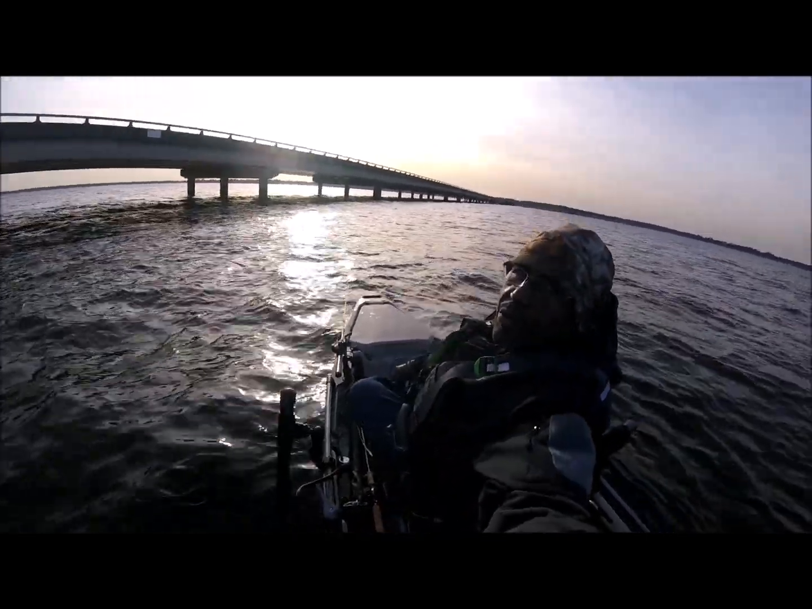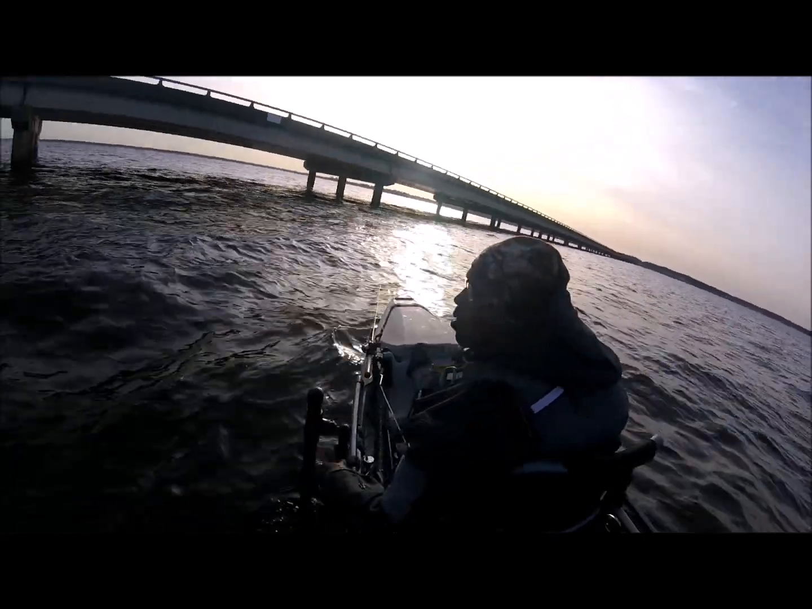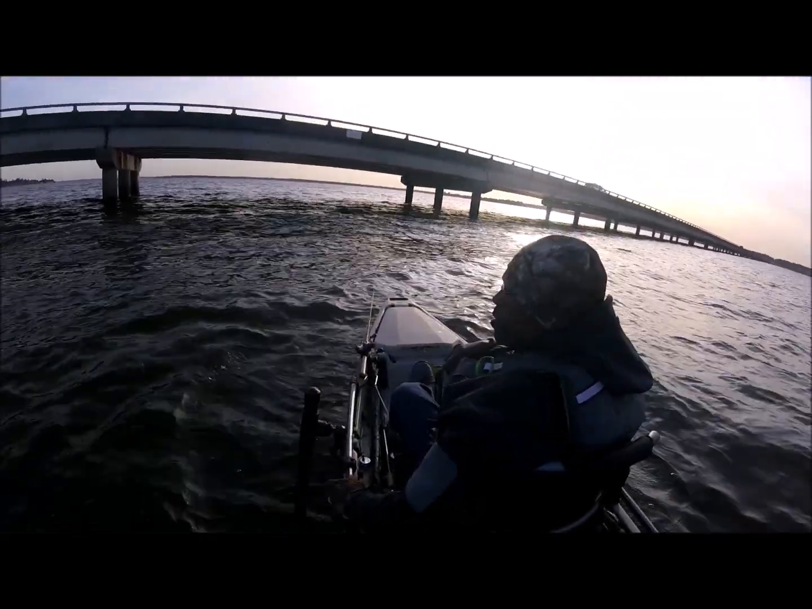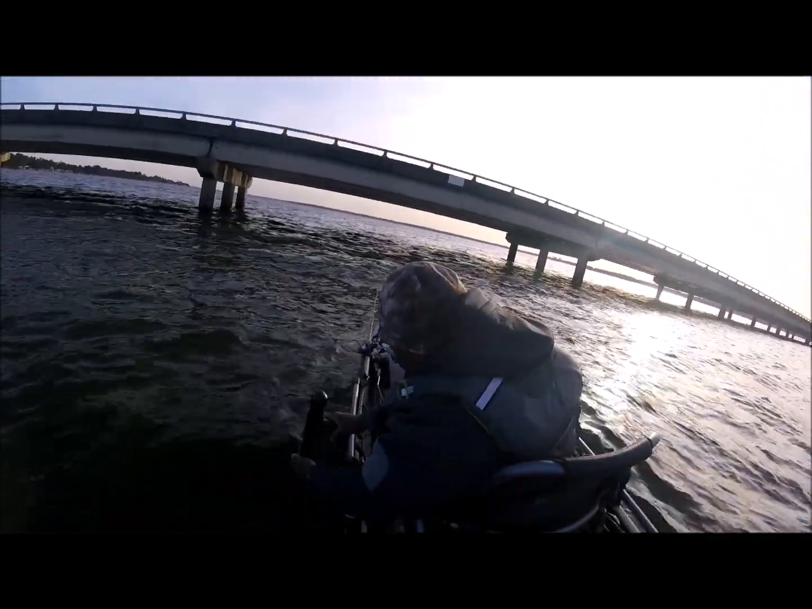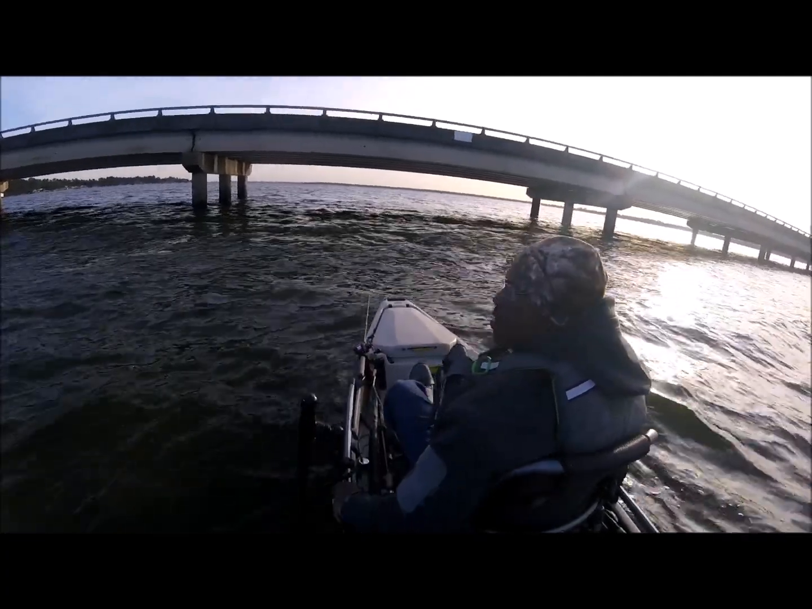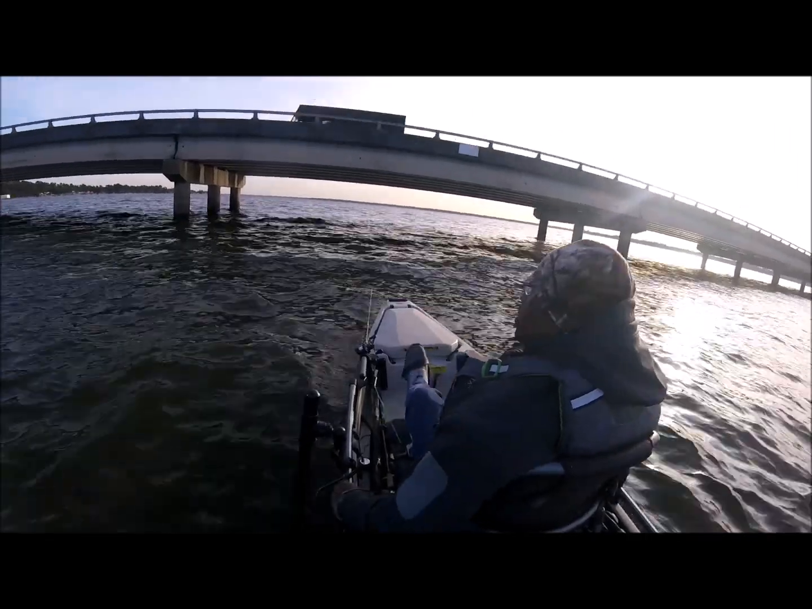Late in the day, I got to string up what I have to string up now. I thought those were crappie. It wasn't crappie, it's a blue cat. Maybe I'll go to number 4 or either hit another fish over here and see if it's crappie too. But a few over here. They're aggressive right now. When I brought that jig up, he hit it right away.